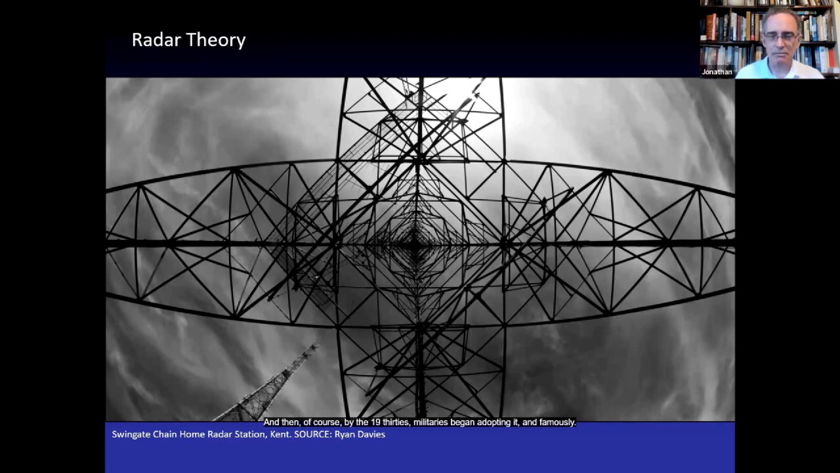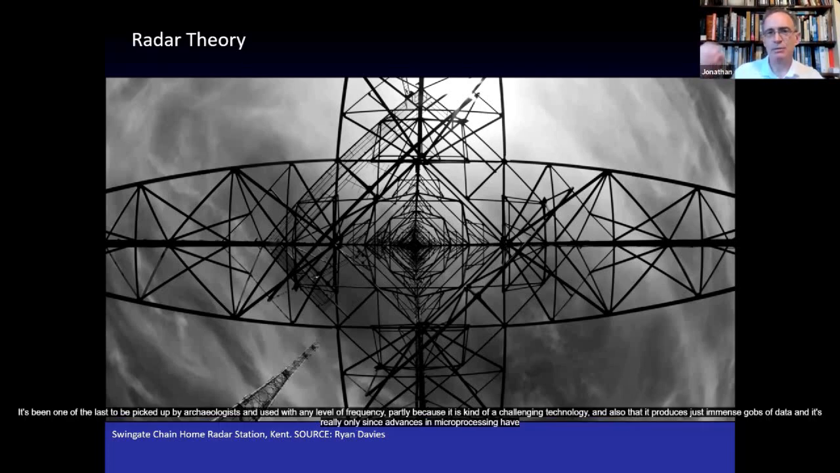And famously, this Chain Home battery, which we see pictured in this pretty cool way here, was part of the United Kingdom's defense against the Luftwaffe in the Second World War period. So radar has been used for a very long time, but only in relatively recent decades has it been used for archaeology.